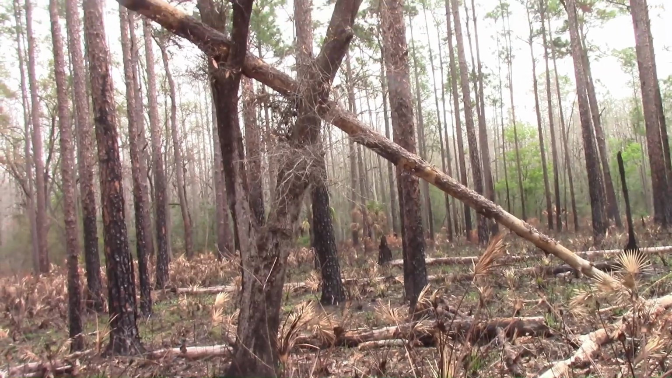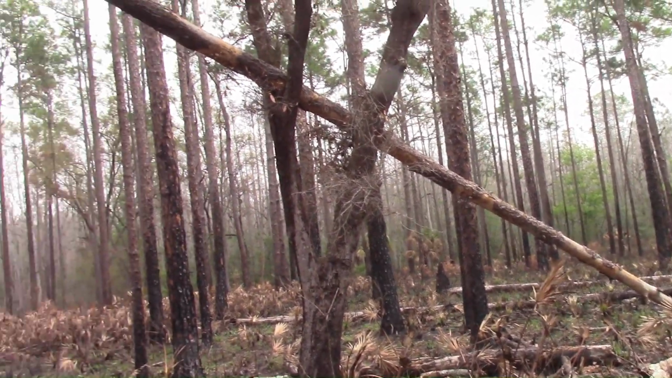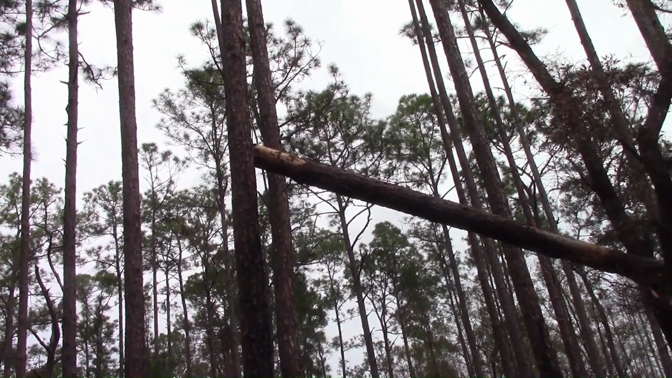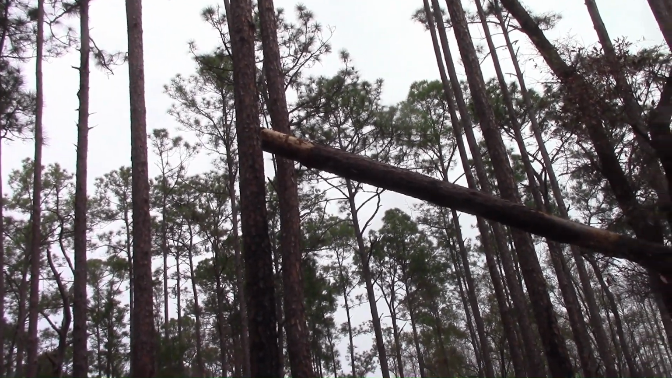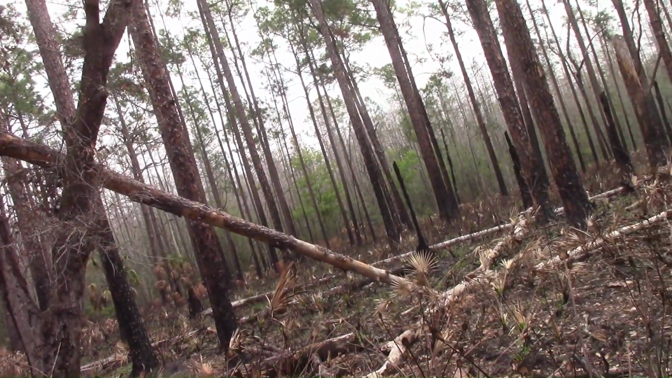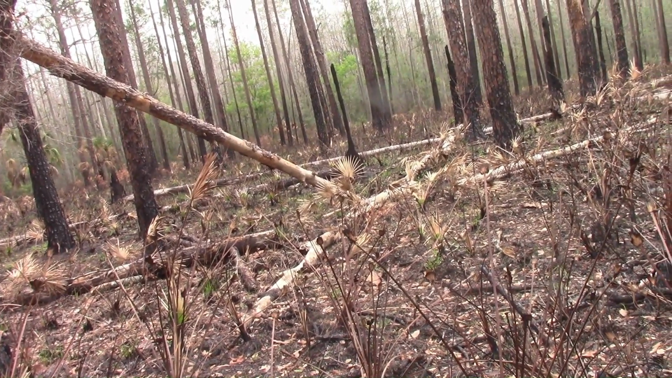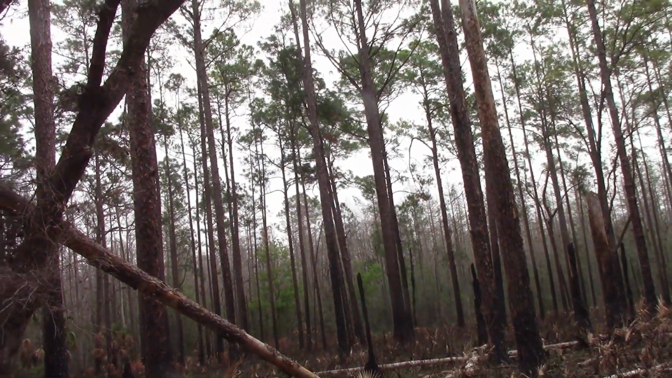Yeah, I'm right. The tree in there is upside down. This would have been the bottom part of the tree up here, because see how it gets thinner as it goes. And down there on the end is where the branches were coming out, where they would have been pointing up like the rest of these trees.